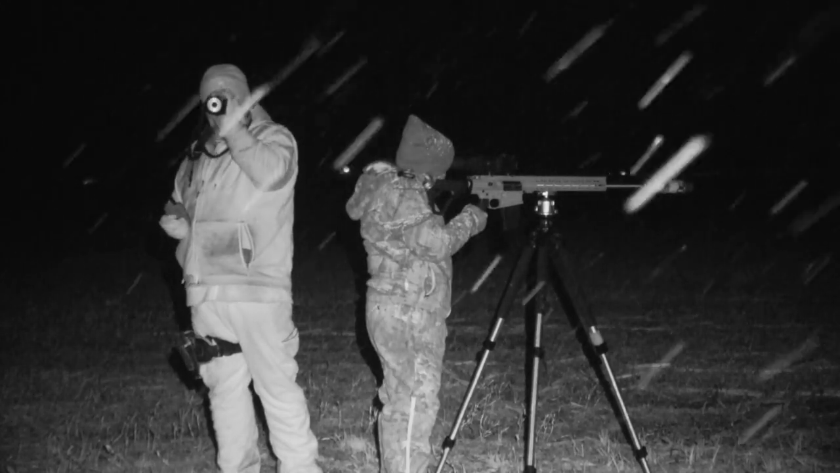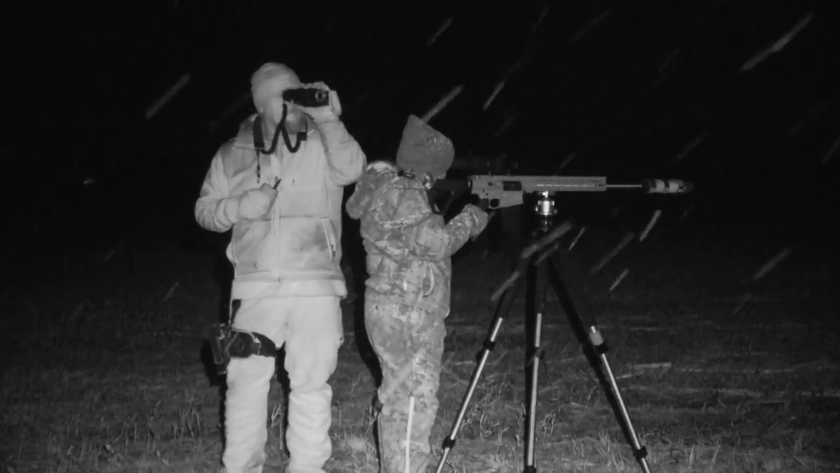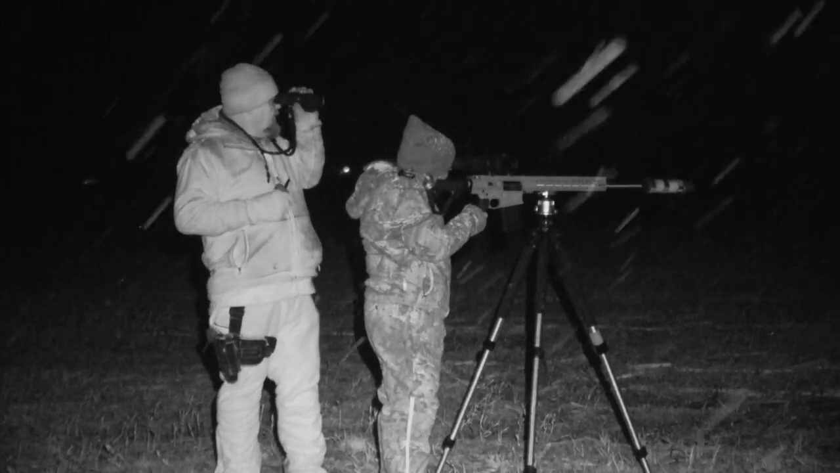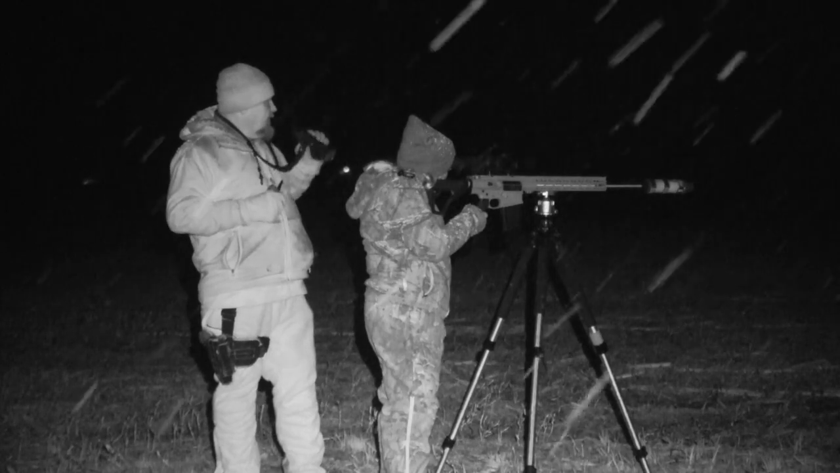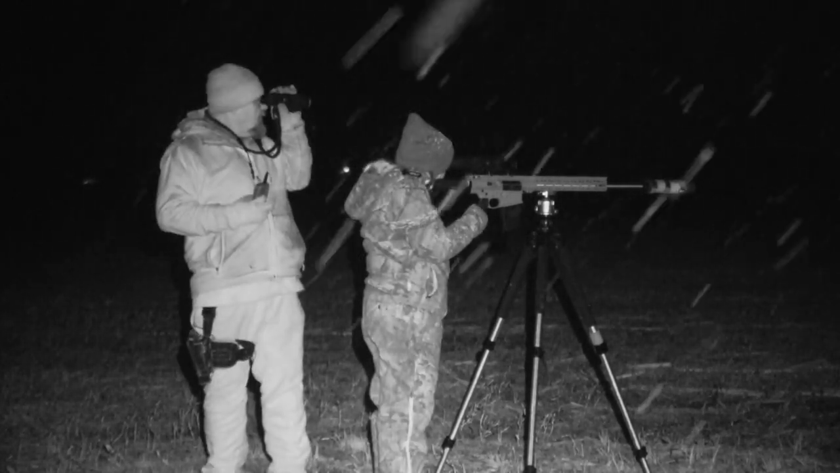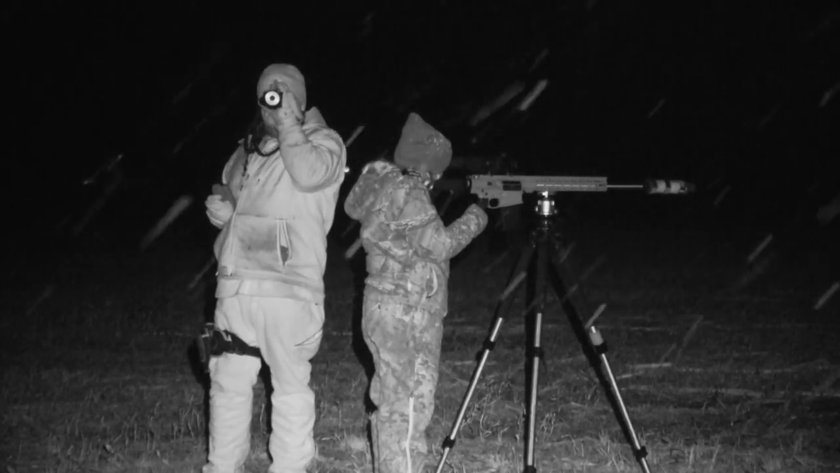Now, a couple things to take away from this hunt. Like I mentioned before, we're into January, so I started out with vocalizations. I'm scanning around despite the fact that we've got a coyote in the field. I know this area and I know there's more likely to come in. One thing you always want to do is make sure that you look 360 degrees. Coyotes can come from any direction at any time.